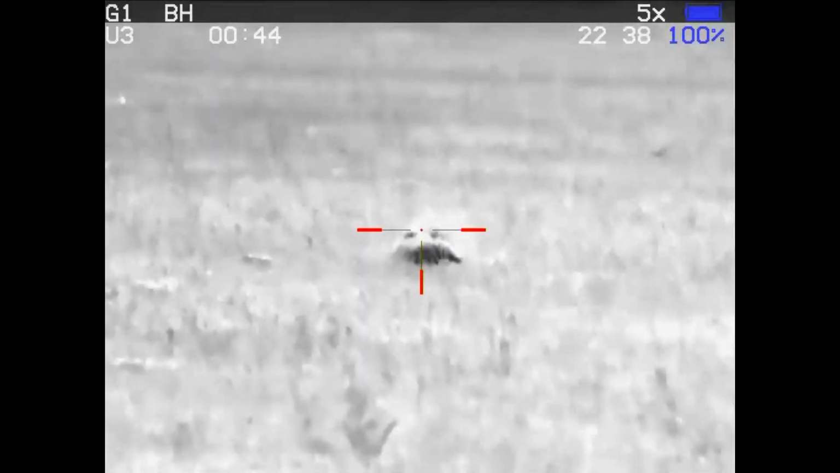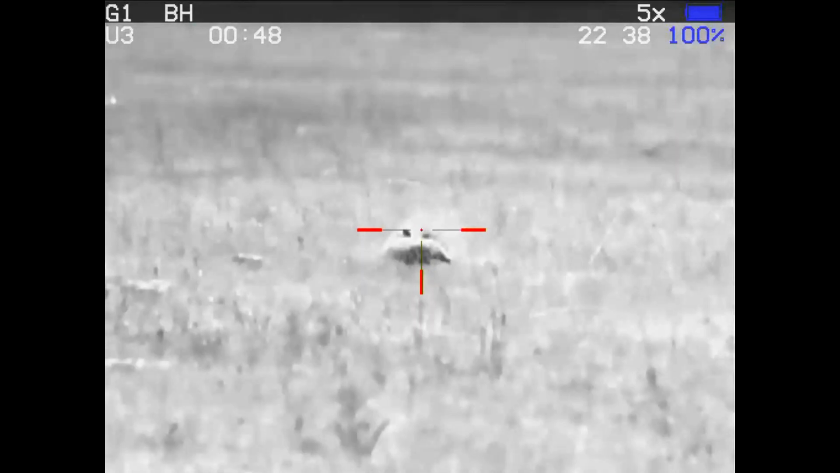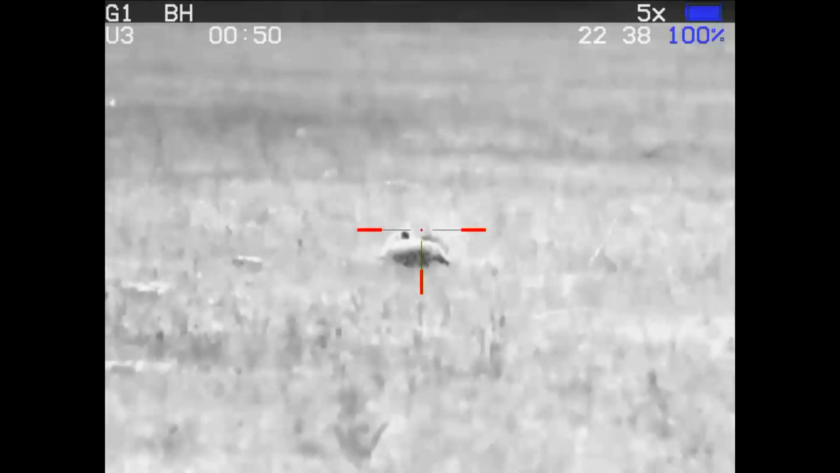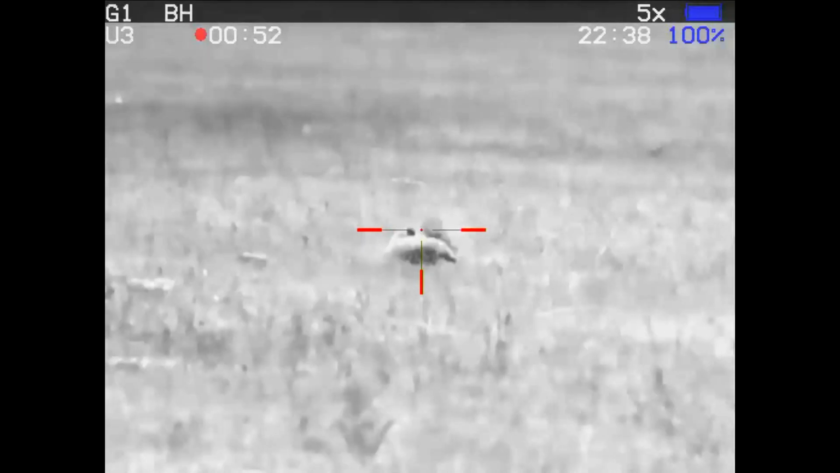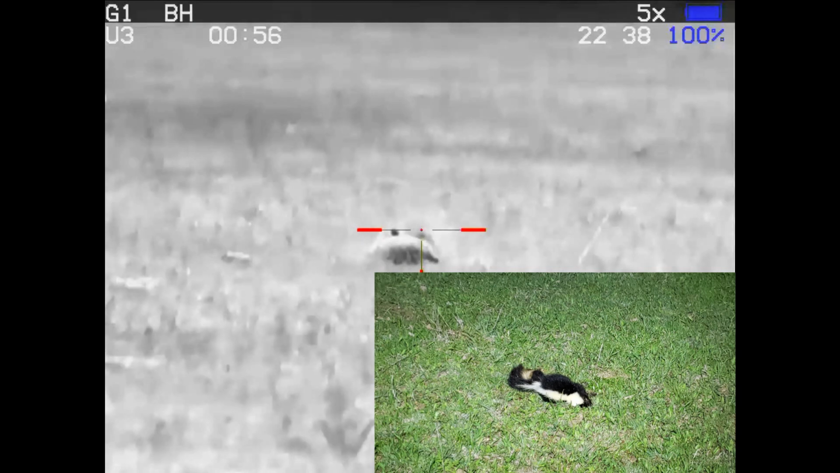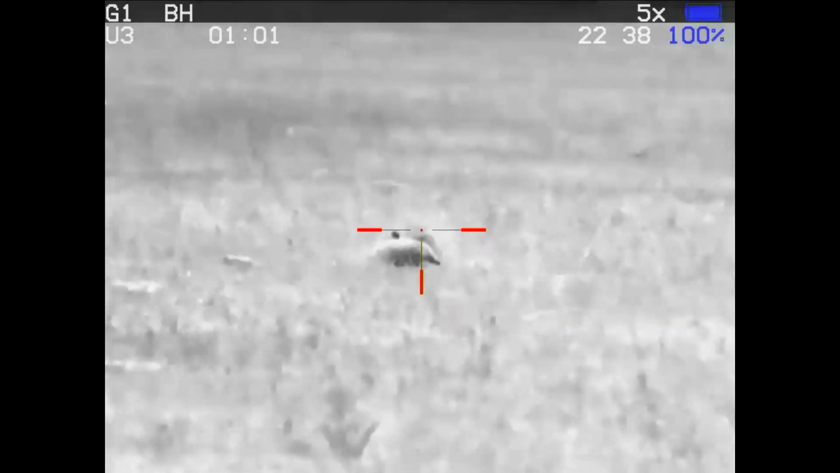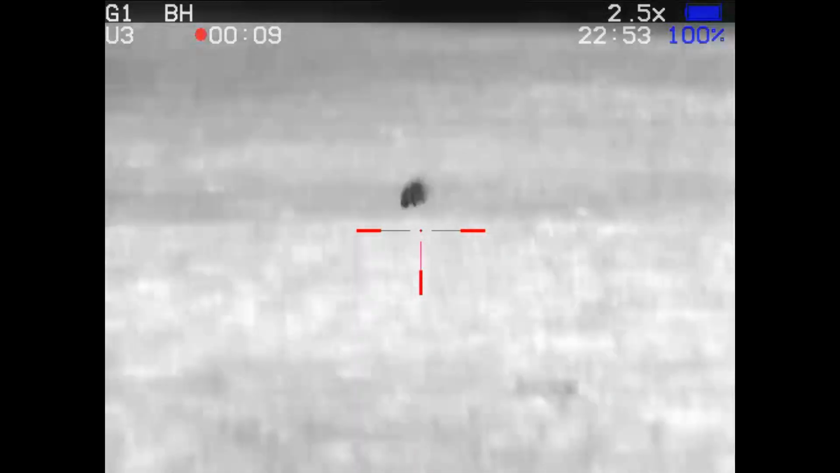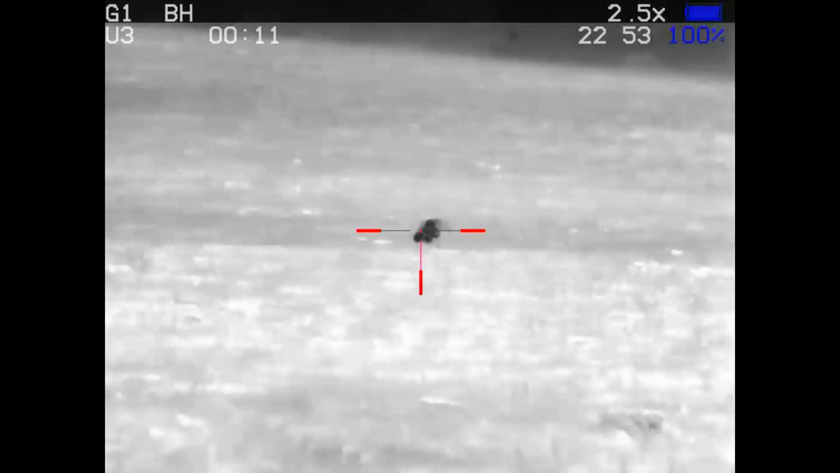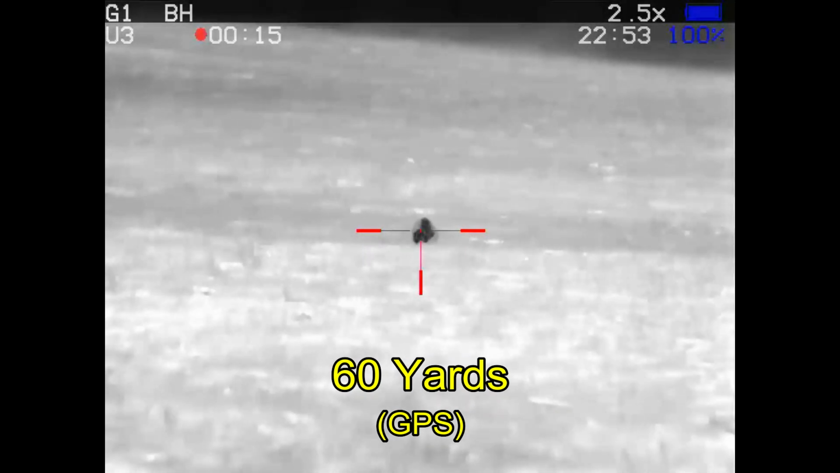So I'm going to zoom in here and take a look at it. There we go. That's pretty impressive. But you're going to see something even better later. That's a death reflex. This is why I don't like to get too close to the skunks to take pictures, because you never know where this stuff is on the ground. Once you walk through it and get it on your boots, then you track it into your truck, and that is just awful. Next skunk at 60 yards.